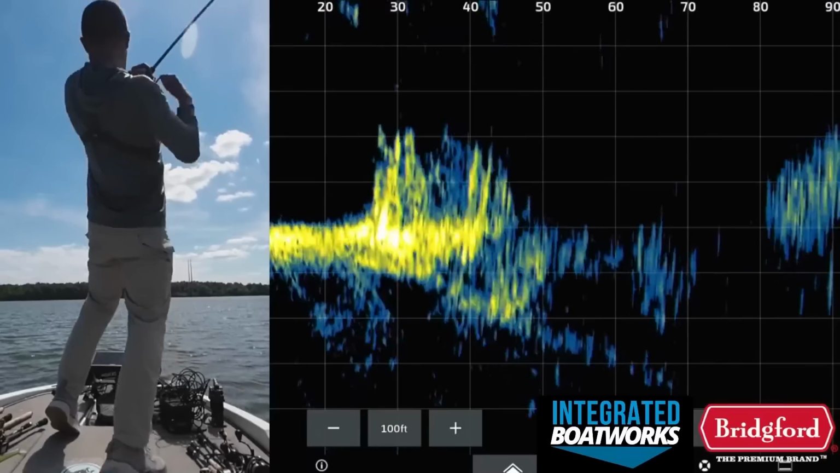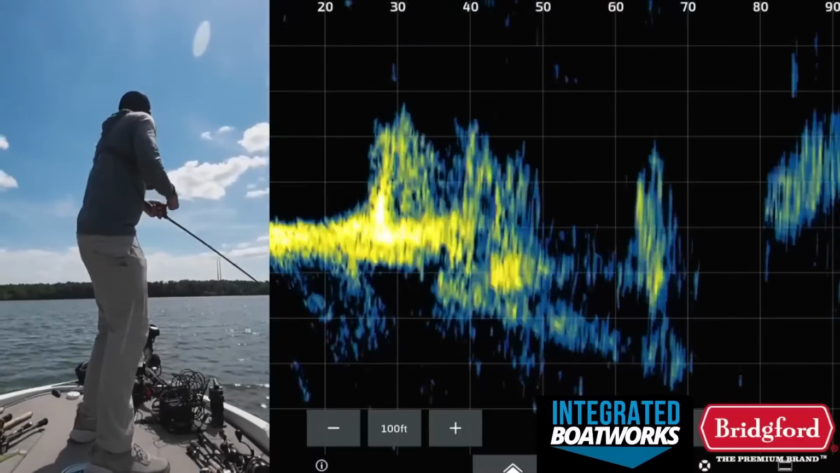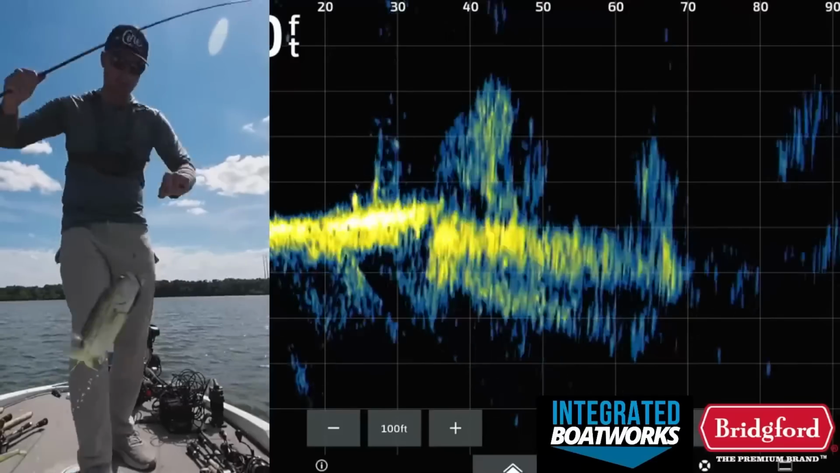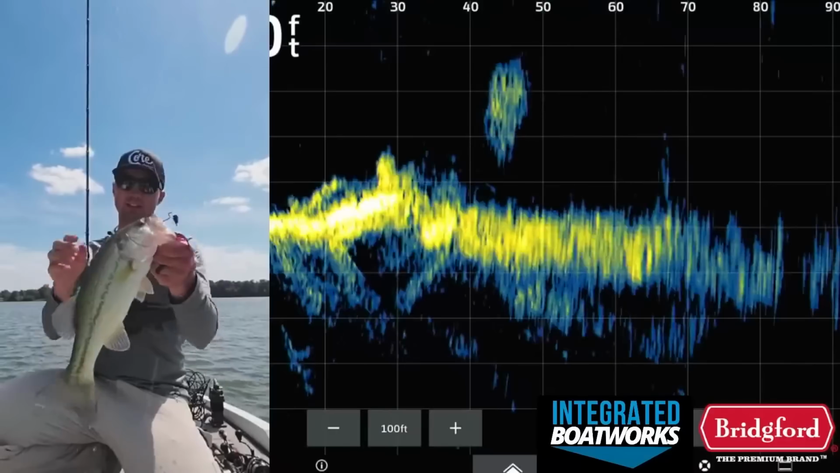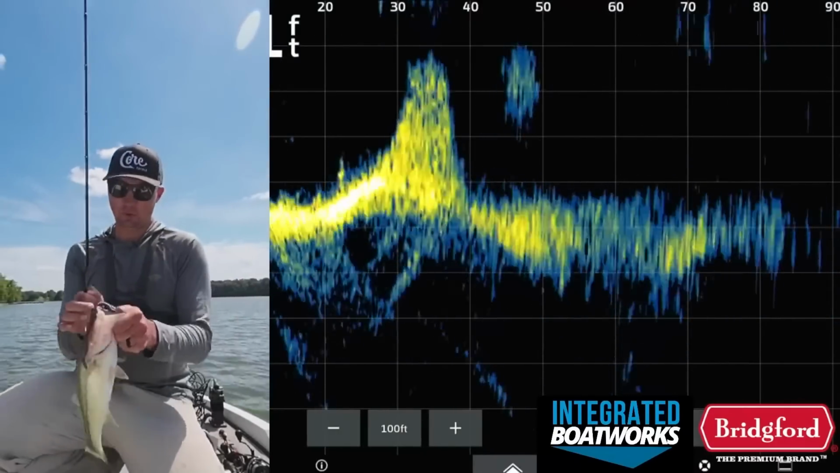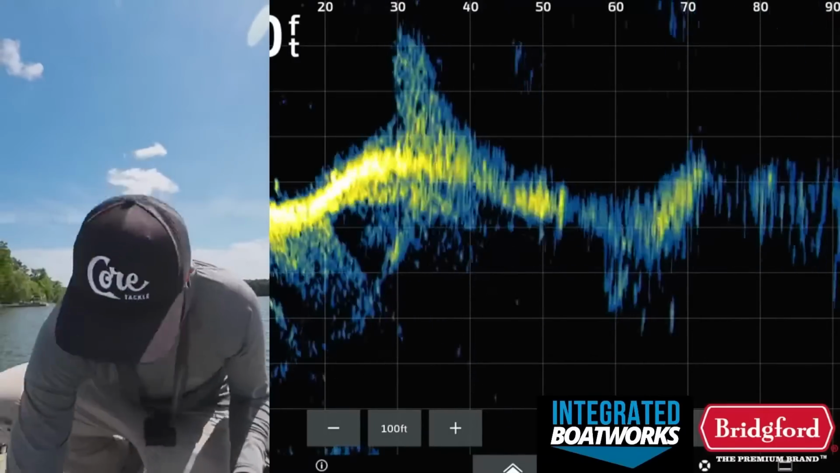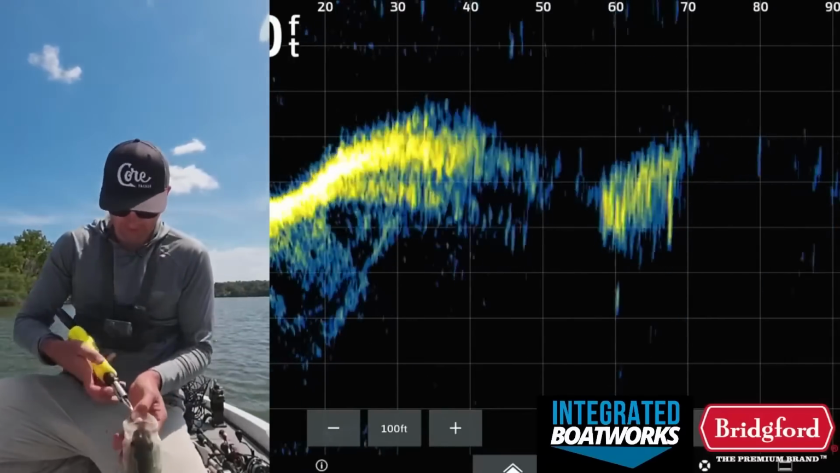Look, got him. There we go. Good one. Not that big, but it's a keeper at least. There we go. Nice fish on the big worm. Another brush pile, another fish. That's what I'm talking about. Got that thing. Whew. Beautiful fish. Not a super big one. We'll weigh him real quick, just to have him on the scale.